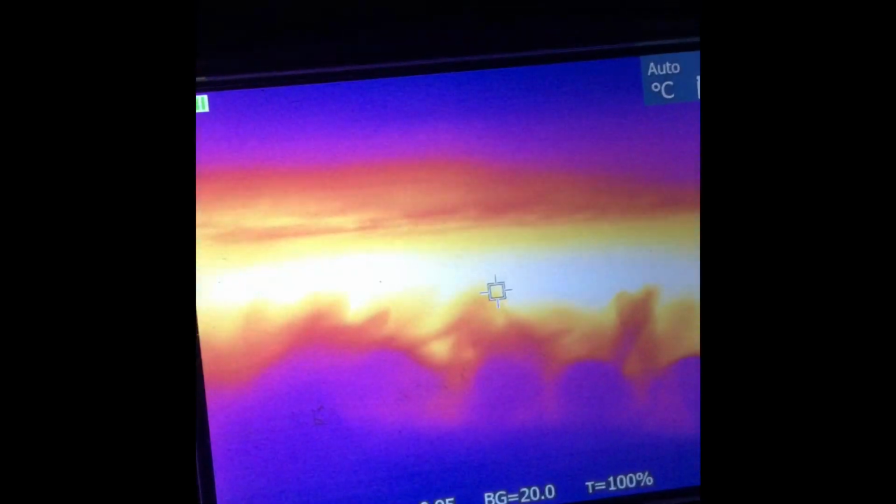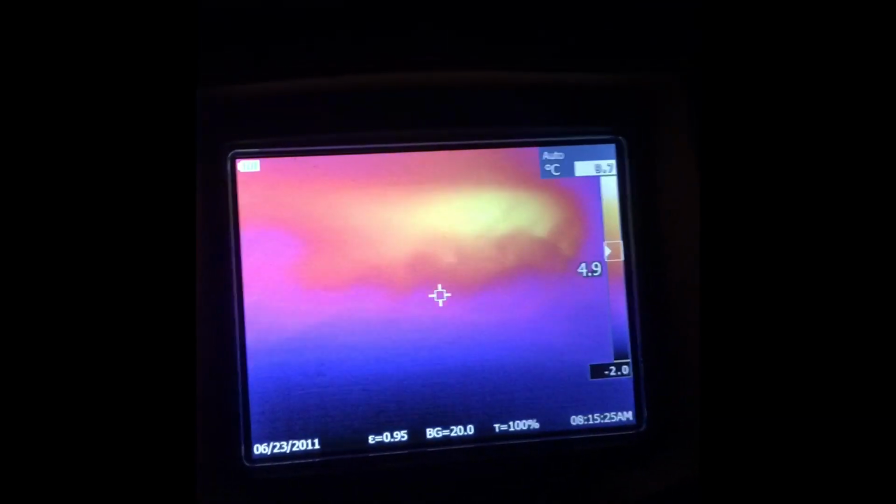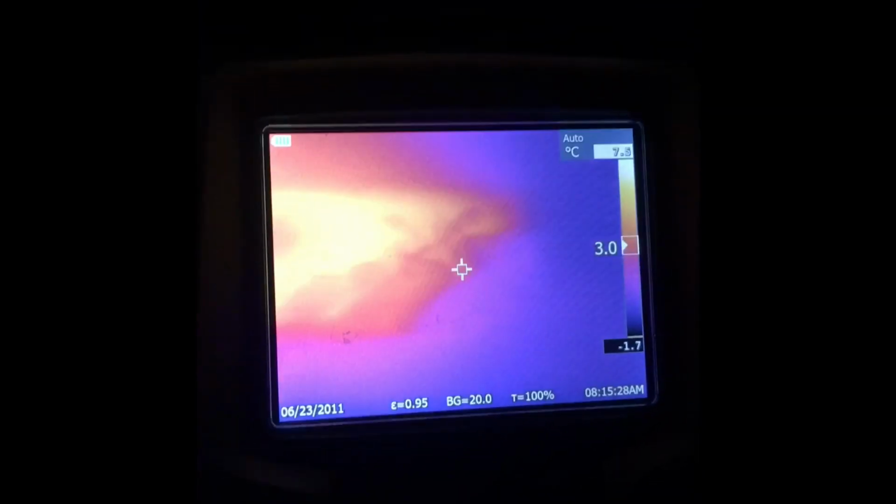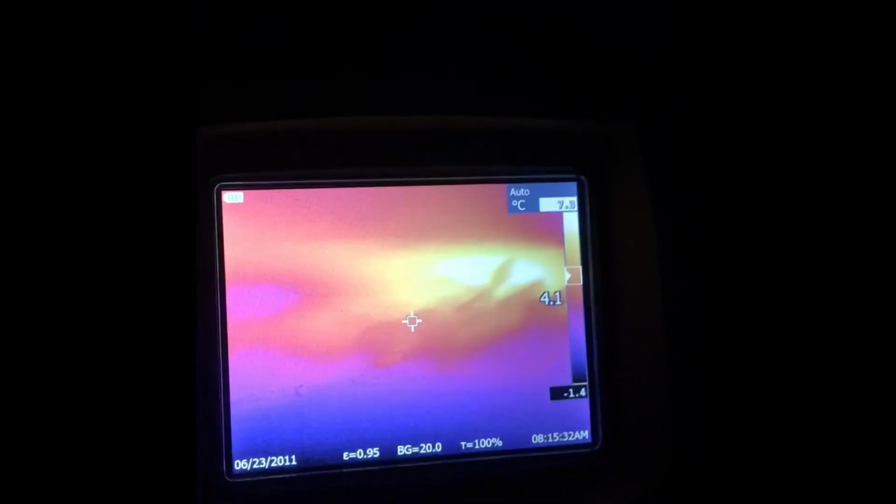See some bees there. What do we got there? 9 degrees. What's in here? Oh, what do we get up to? Those are 6 degrees, so that's pretty cool. Let's check over here now.